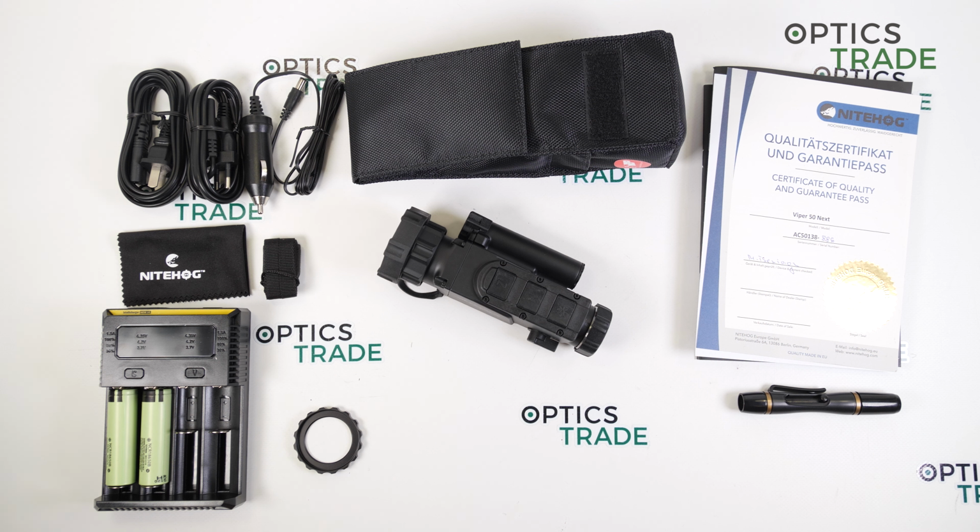What is also special about the Nitehog Viper, or I think all Nitehog devices, is that the zeroing of the device is done in the factory.